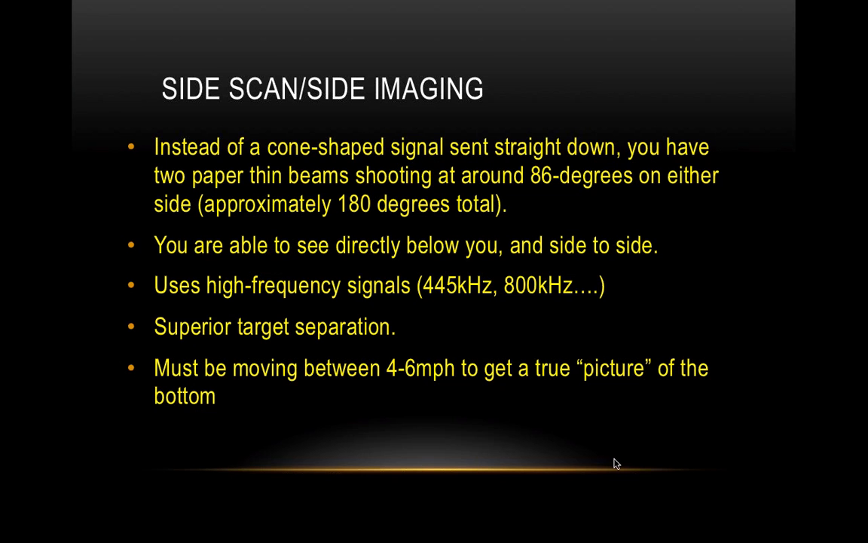What I learned when I first started using side scan, it was the coolest thing. It was the first day I had it, I went into this canal on Lake Tohopekaliga in Florida, and I ran over a tire. Like, I saw it as clear as day. I was going 5 miles an hour. That was the idle zone, and I saw this tire on the ground. I'm like, holy cow, that's awesome.